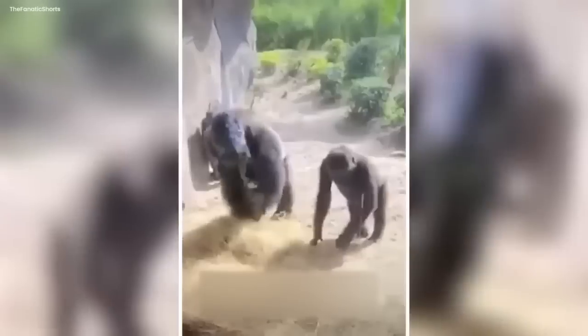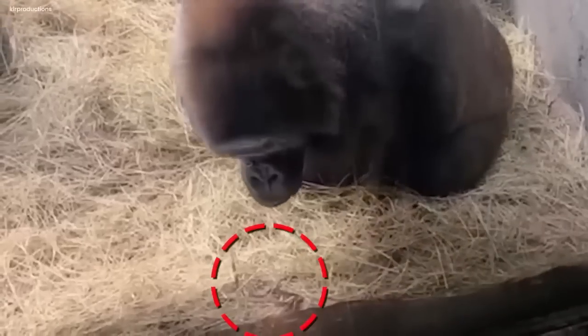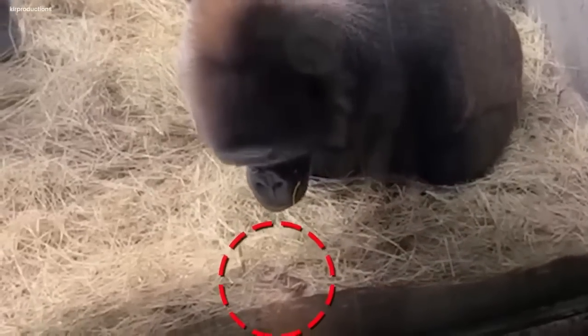They had expressions of surprise and happiness, just like the gorillas. The video of this crazy moment spread everywhere, making people of all ages smile and be amazed. This funny encounter showed that nature is full of surprises.